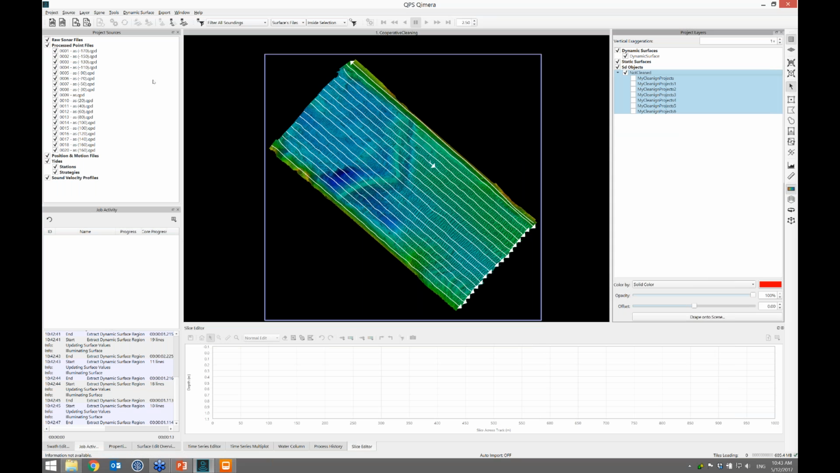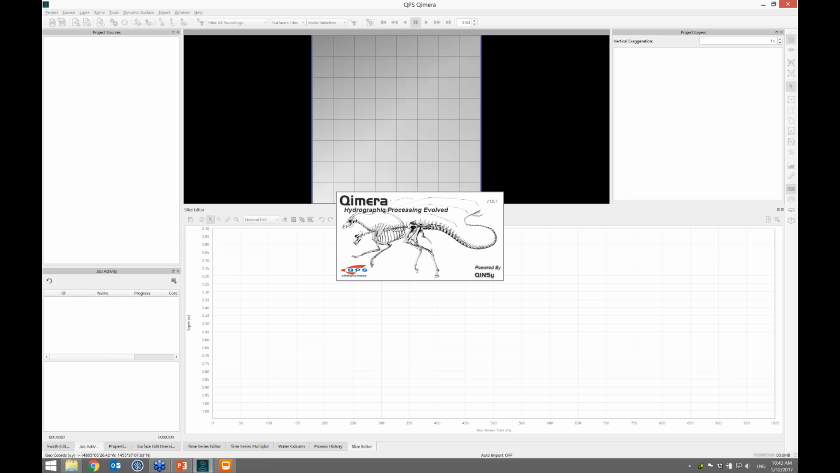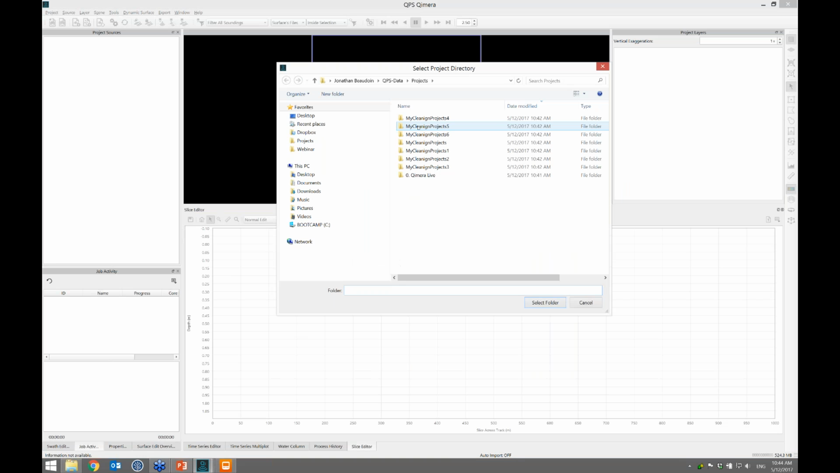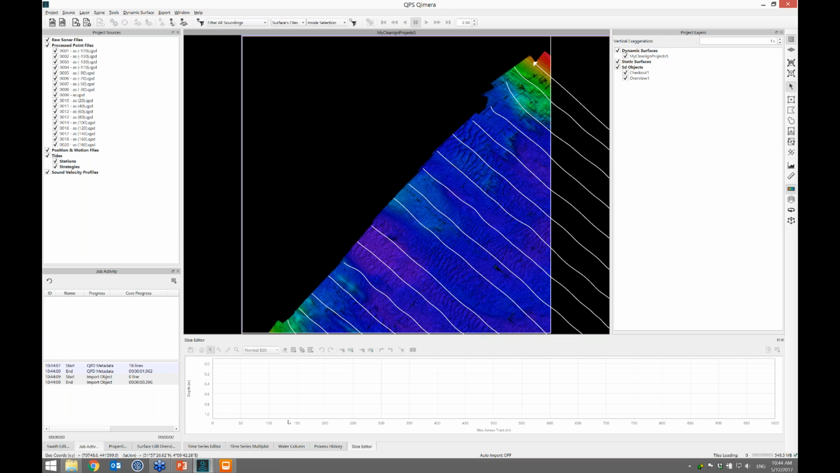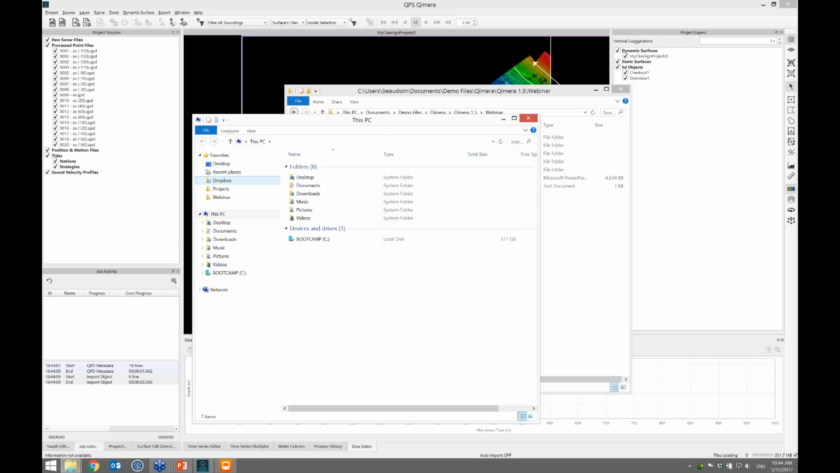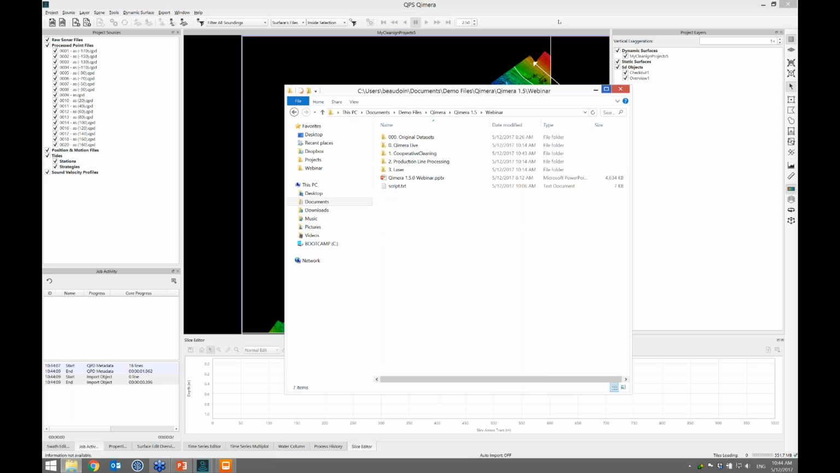In the meantime, what I'll do is open my own cleaning project here. So I'll minimize this instance of Qimera and run it a second time. And I'll open cleaning project number 5, for example. Oh, I put it in the wrong directory. Thank you, James. James told me I put it in the wrong directory. It needs to go in there. Okay, so I've got my cleaning project here.